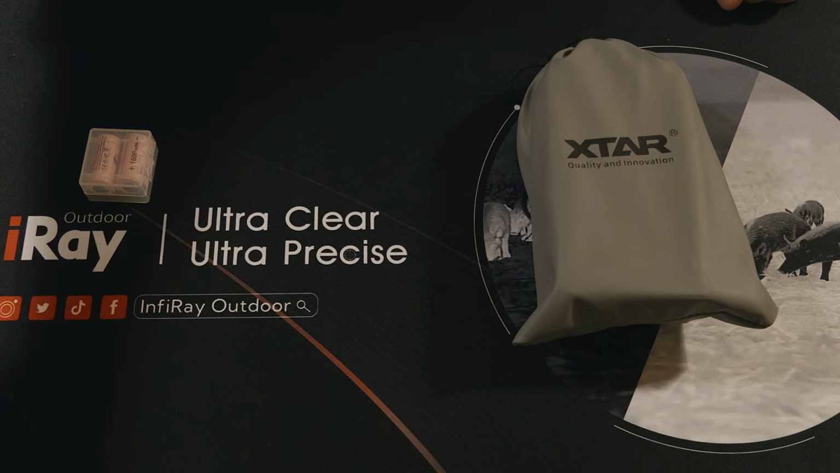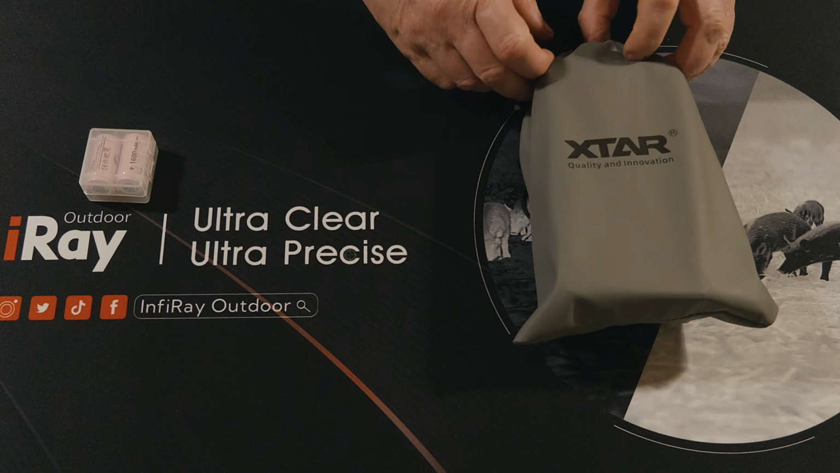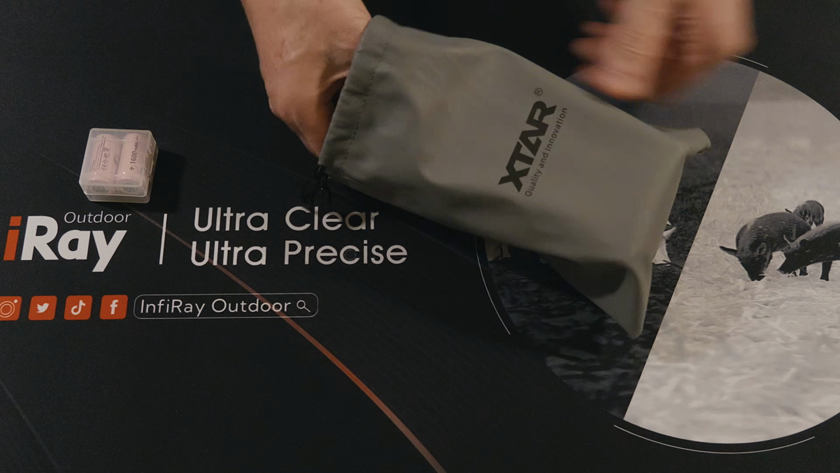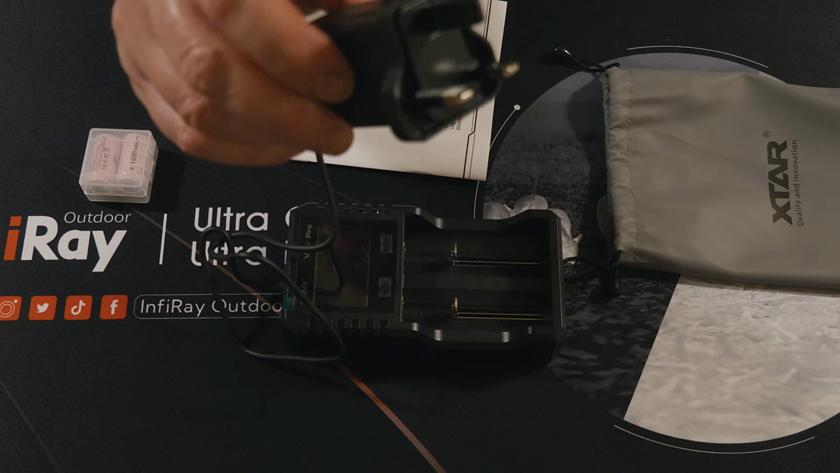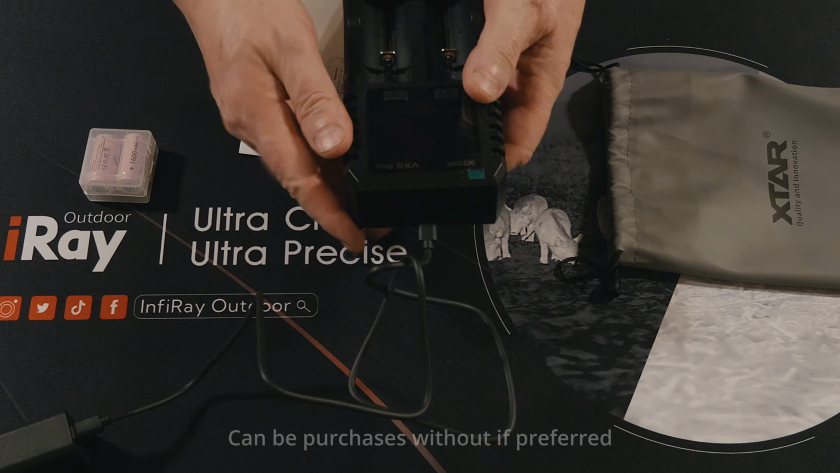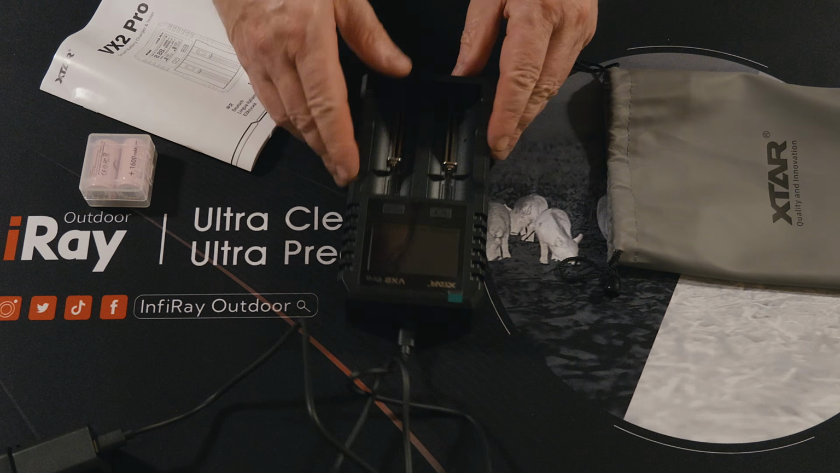It's very similar to some of the other chargers you get when you buy like a night vision scope or a thermal scope. But it comes in a nice bag. Everything comes with it. Yes, it even comes with the C-type charger, which is great stuff. And as you can see, I have left the plastic on the screen. I don't know why I do that.